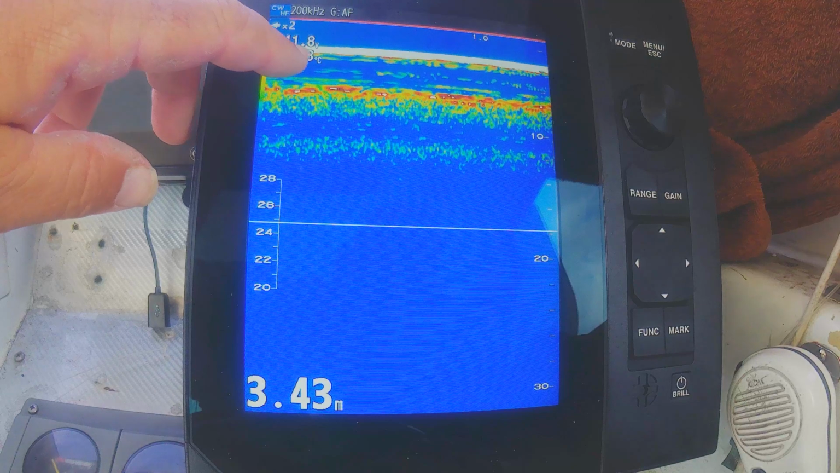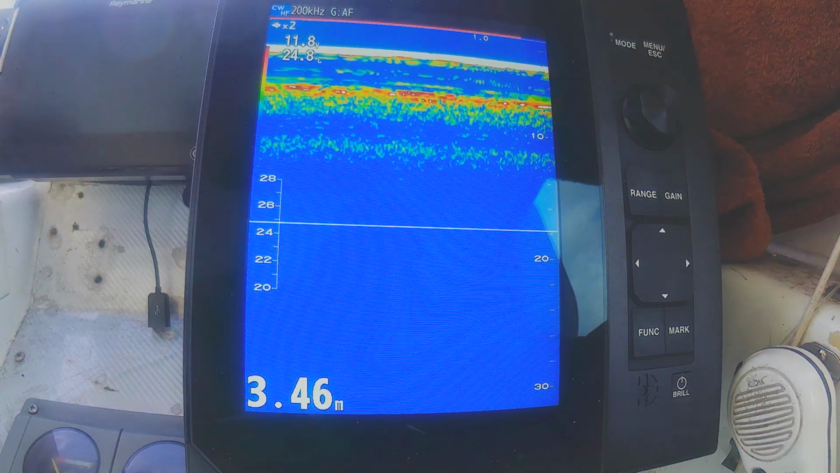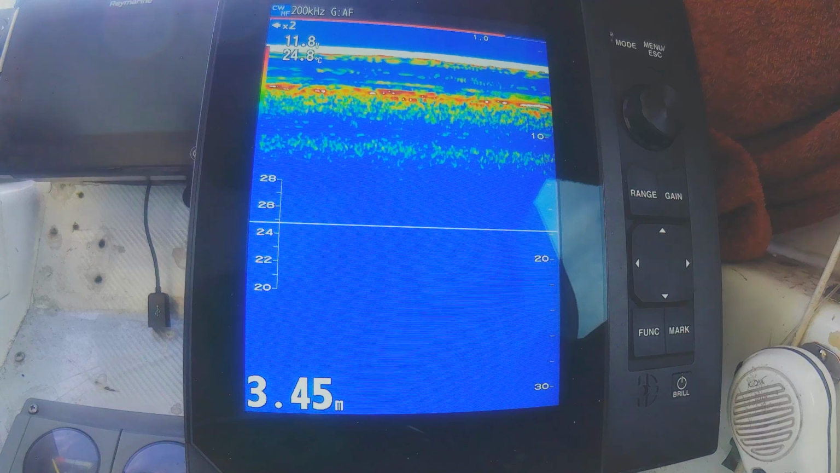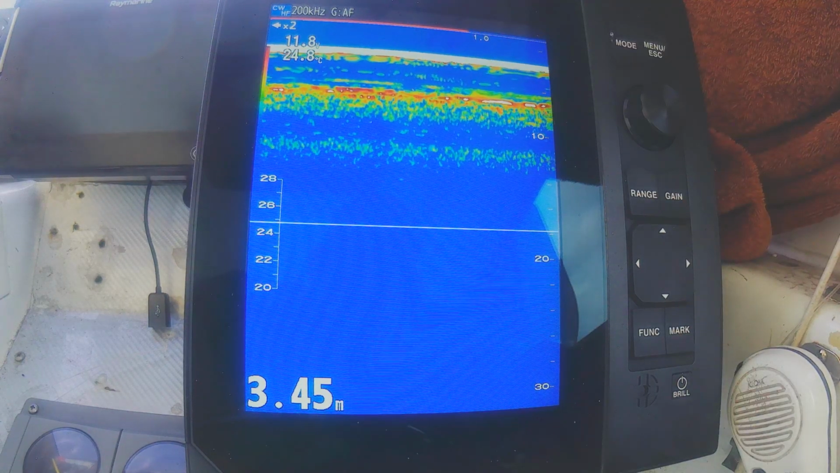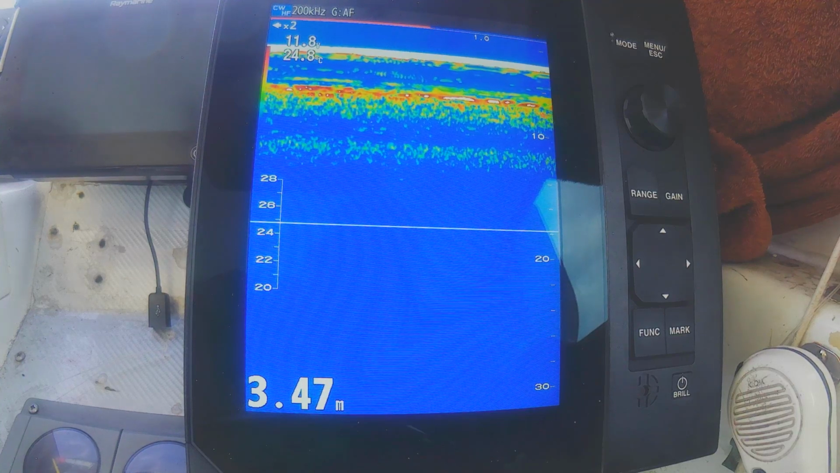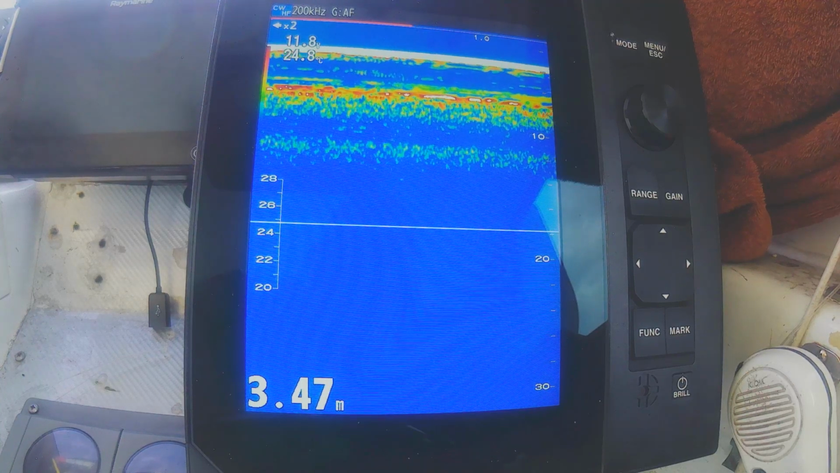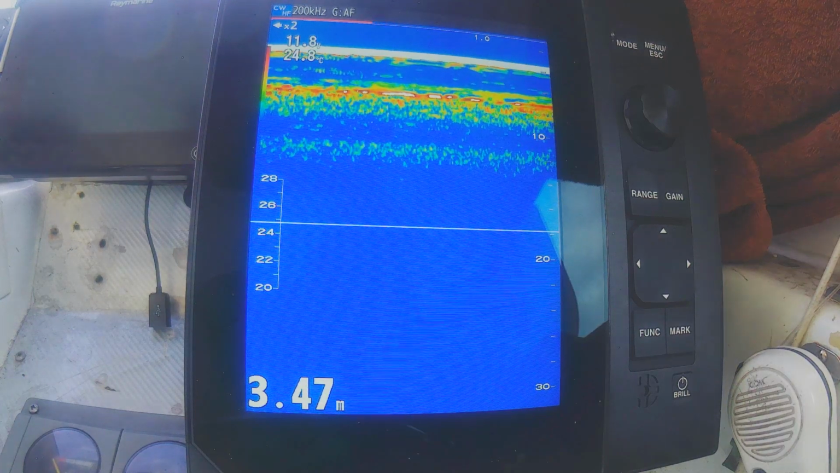Ambient water temperature outside from my transducer 24.8 in the canal system at high tide. We've had a pretty hot summer. There's been a lot of 28-degree days, 29, if not 30 on the shelf some days when it gets a bit of sunlight on it.